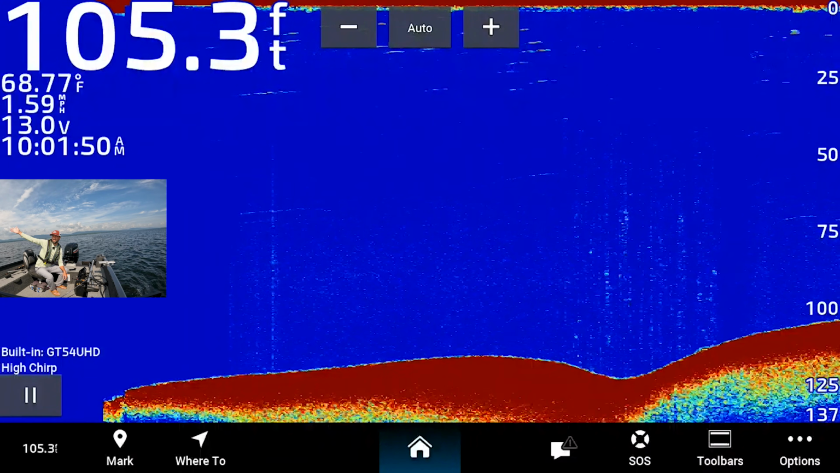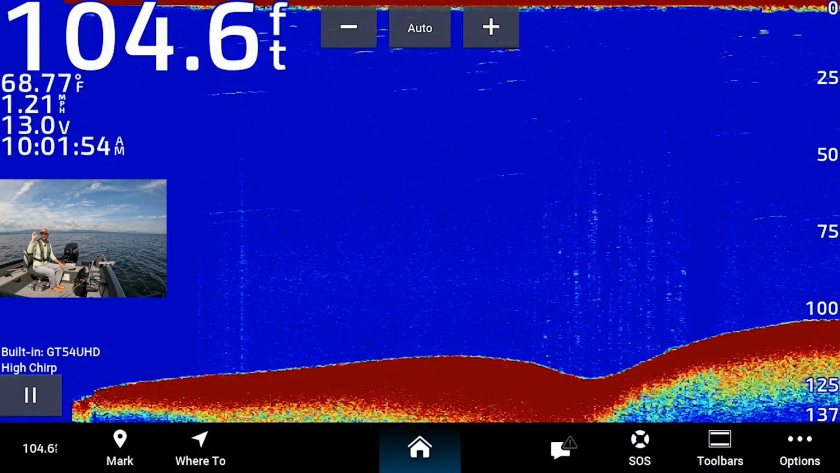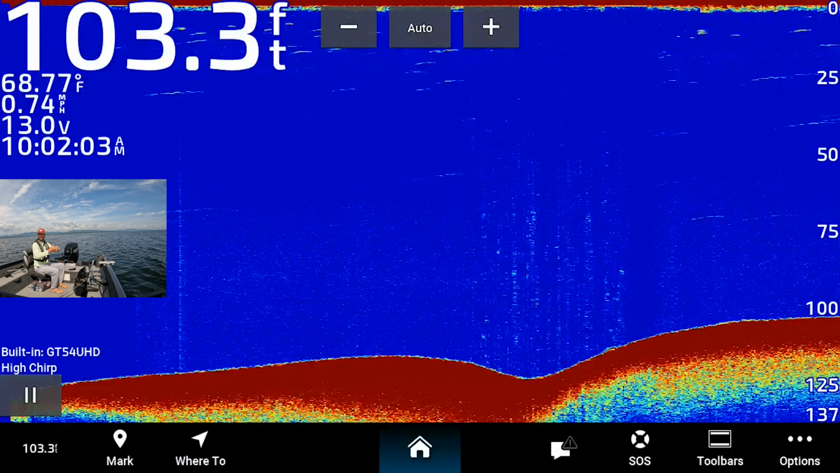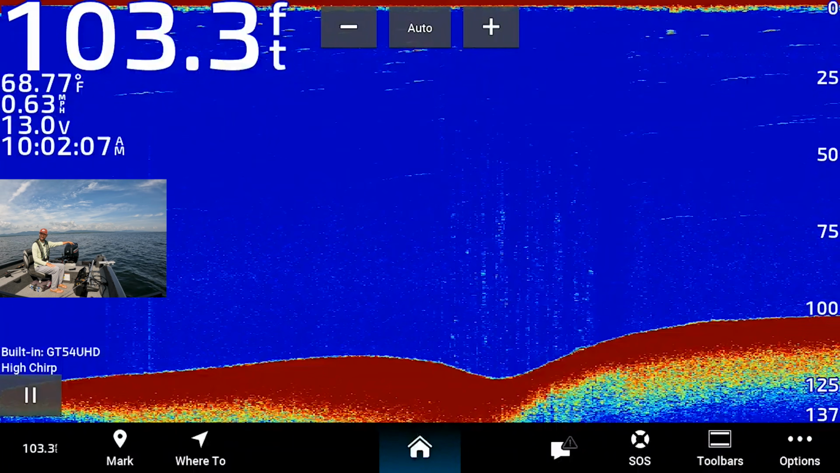This is an intermediate slash advanced 2D sonar reading or deciphering, if you want to call it that. So I have a GT54 transducer, which is similar to the GT56 from Garmin. Mine's located in the back left corner over here, so I can jig my rod over the top of that if I need to.